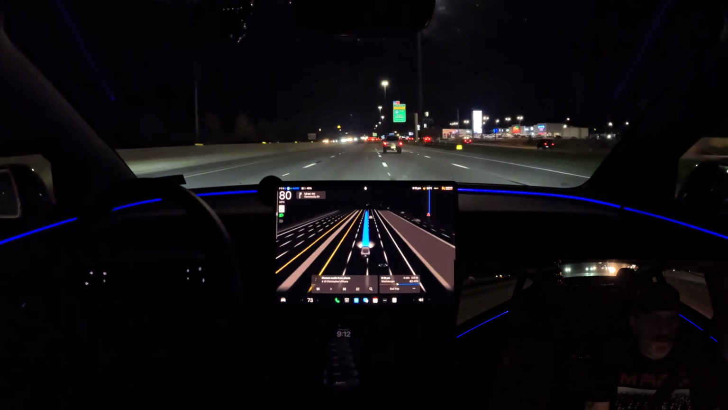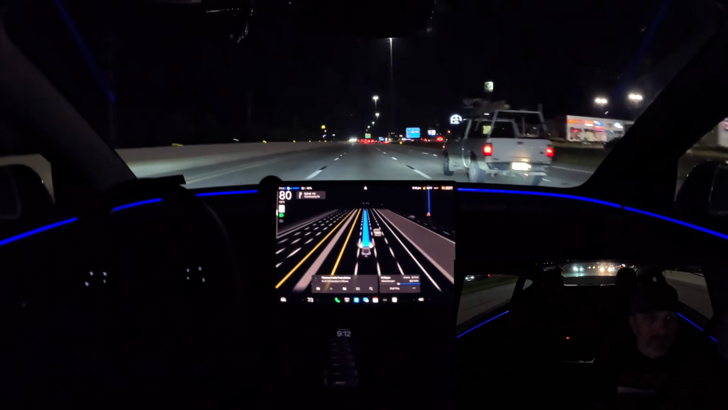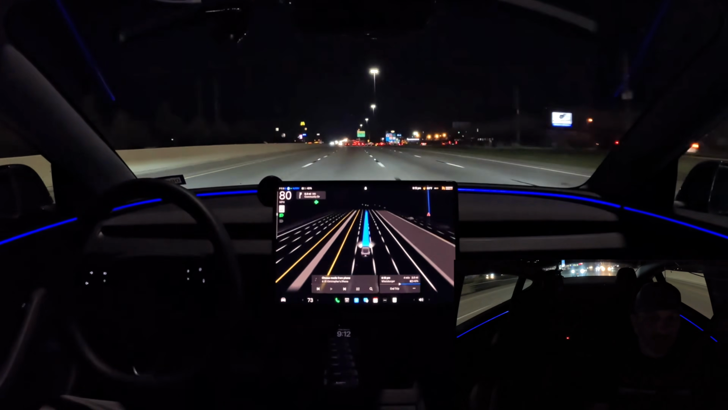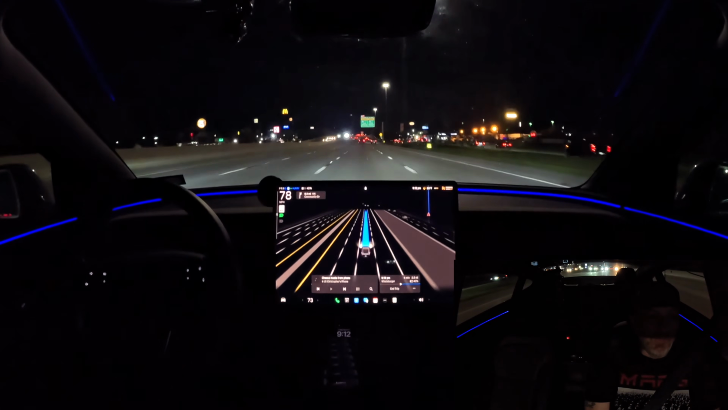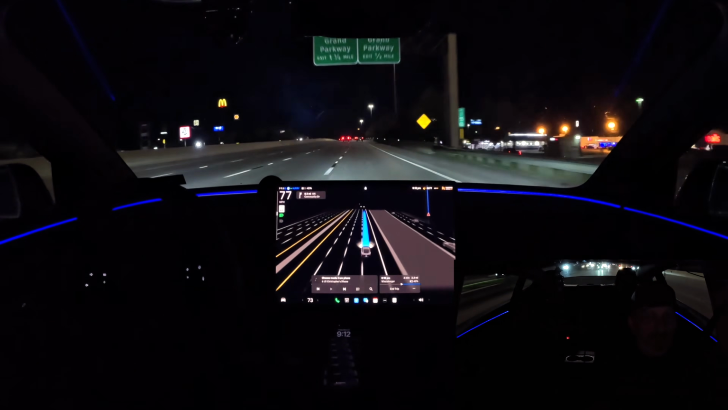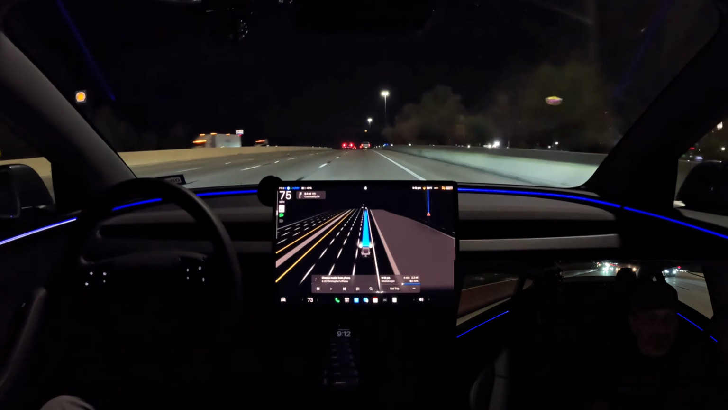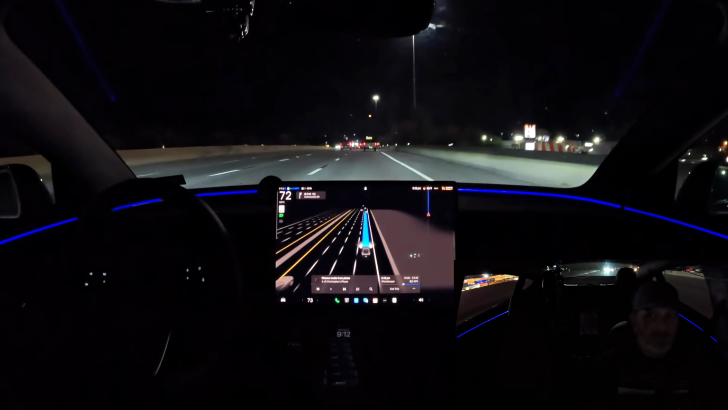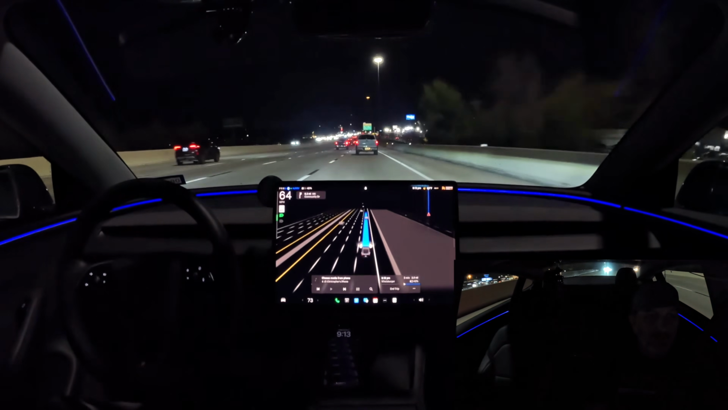All right, so we are on 59 East X Freeway now, going northbound towards the new Caney Shopping Center. And you can guess it, we're going to one of my favorite restaurants on planet Earth, Whataburger. And same with the HEB, I did not set a manual pin. I used the preset navigation for Whataburger in the Tesla navigation. So we'll see how it does once we get to the Whataburger.